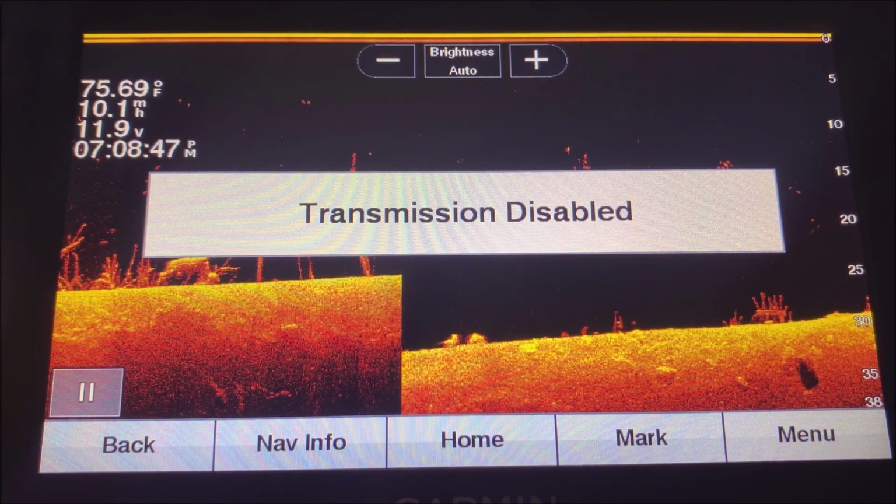All right, now a really cool feature about these is if you have them linked together like I do, I have one on the console and one here in the bow, it will disable them on all the units when you do it on either unit. So that's just a really cool feature.